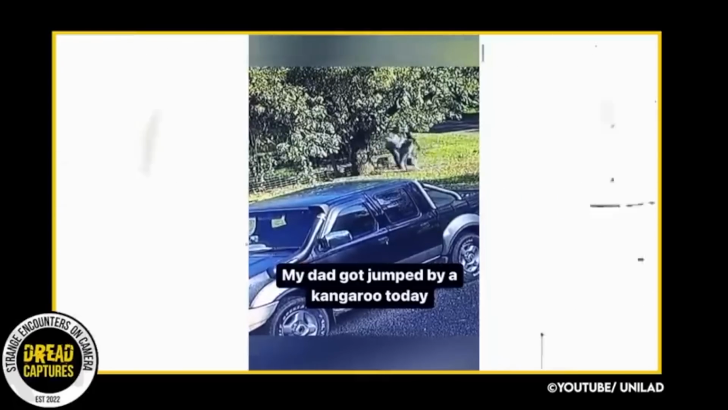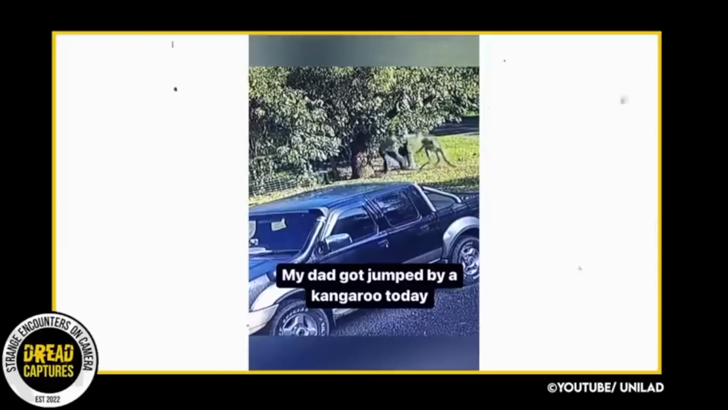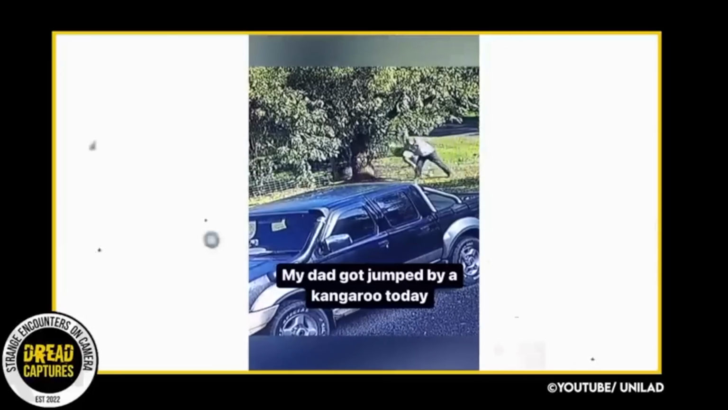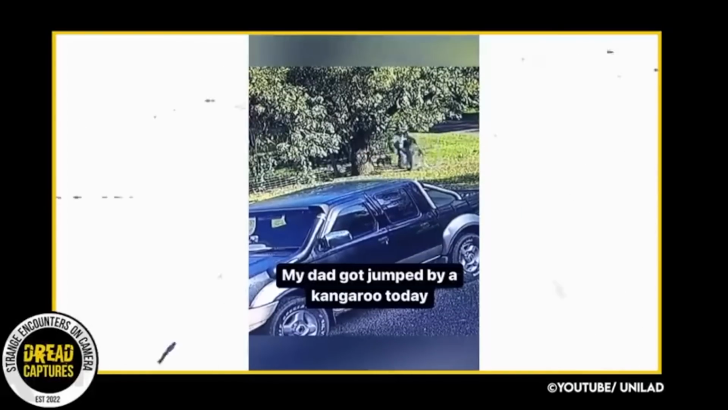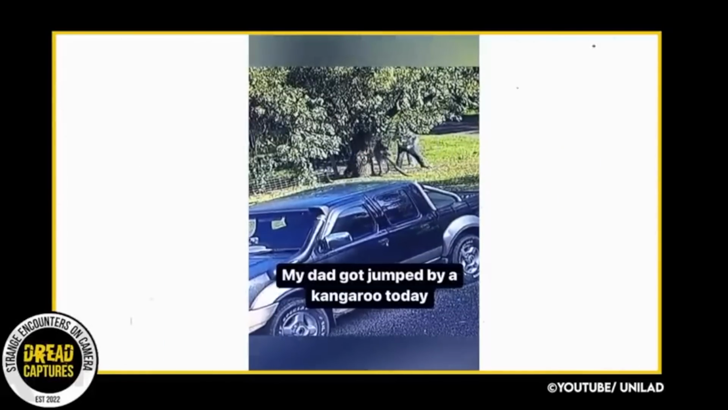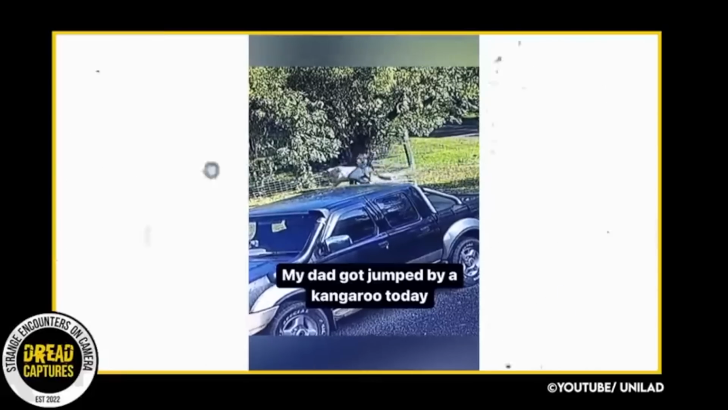The man gets up and is hitting the kangaroo with a stick, which doesn't seem to be doing much. Finally, the man takes the kangaroo down. All the while, his dog is barking in the fenced enclosure in the background. Man, I wish I knew what happened after this. I wish the camera didn't stop rolling. This is great. I don't mean to laugh because I could tell this man was fighting for his life, but it's just a great video.